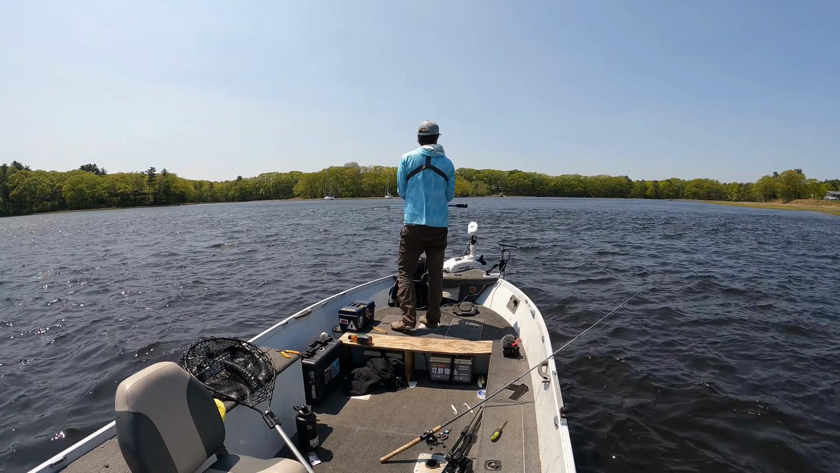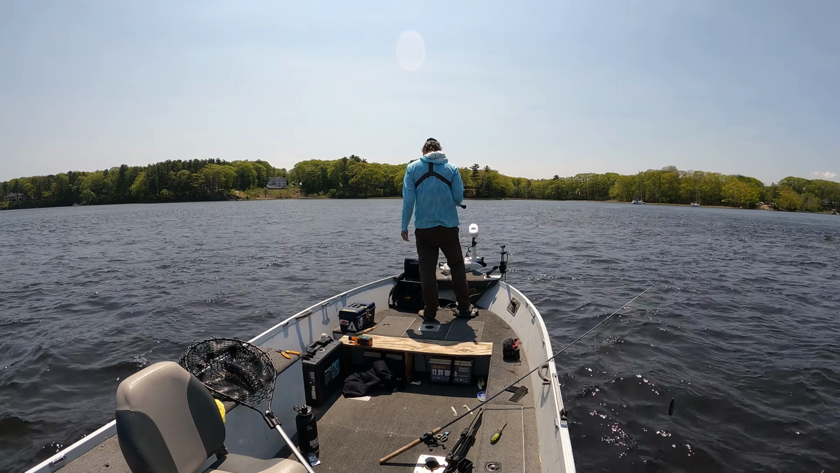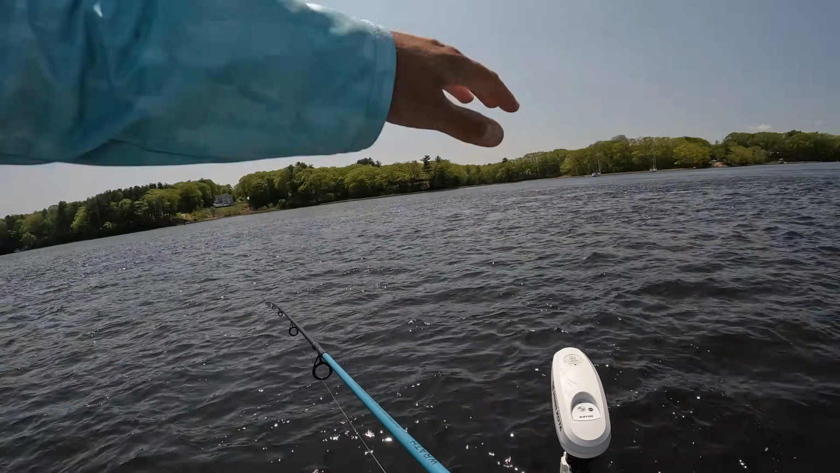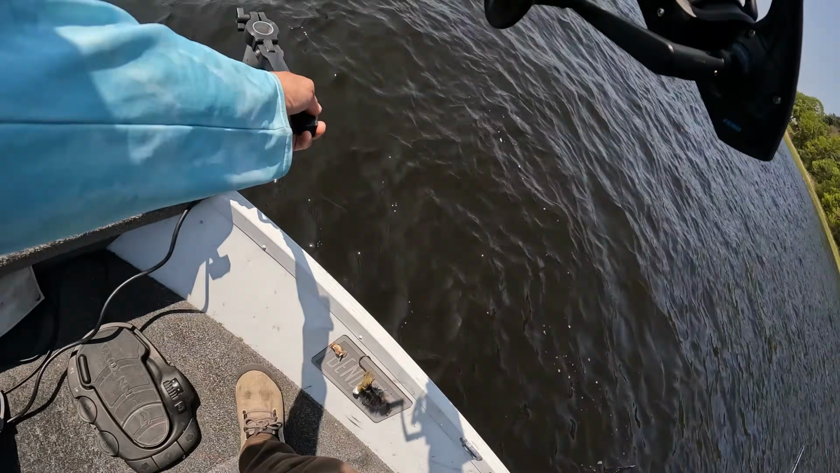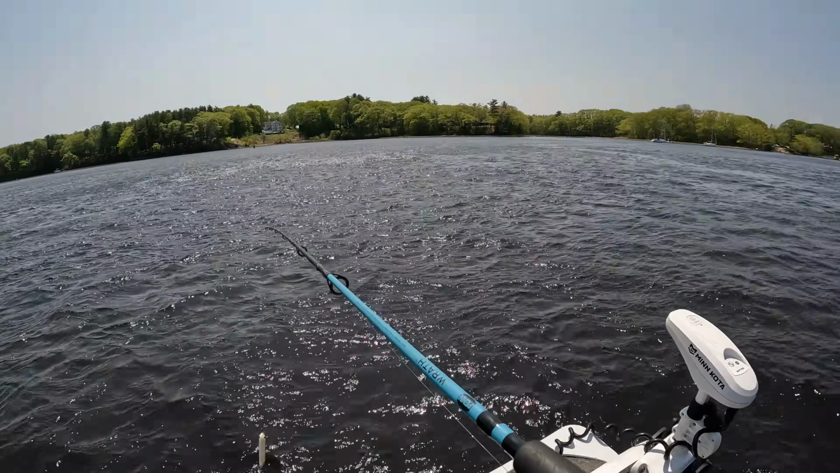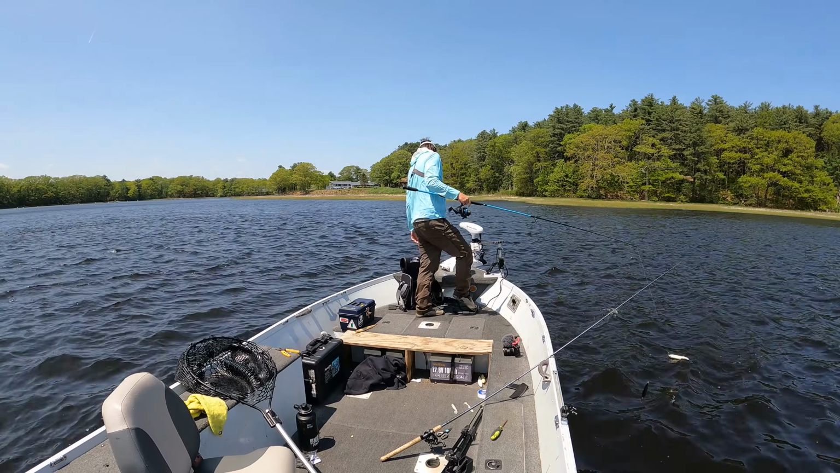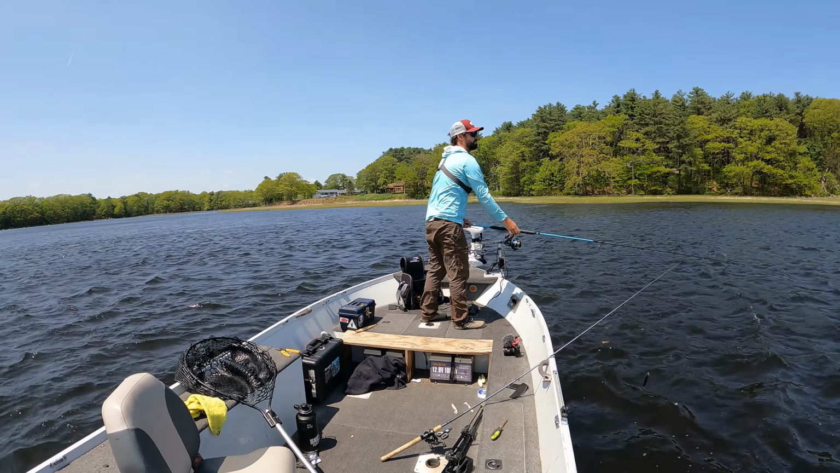Holy crap, this is so many fish. God. They're at the 80. They're at the 70. Right in this little slack area here. Gotta love the wind. Ooh, almost took my freaking hat off. Ah, terrible cast.